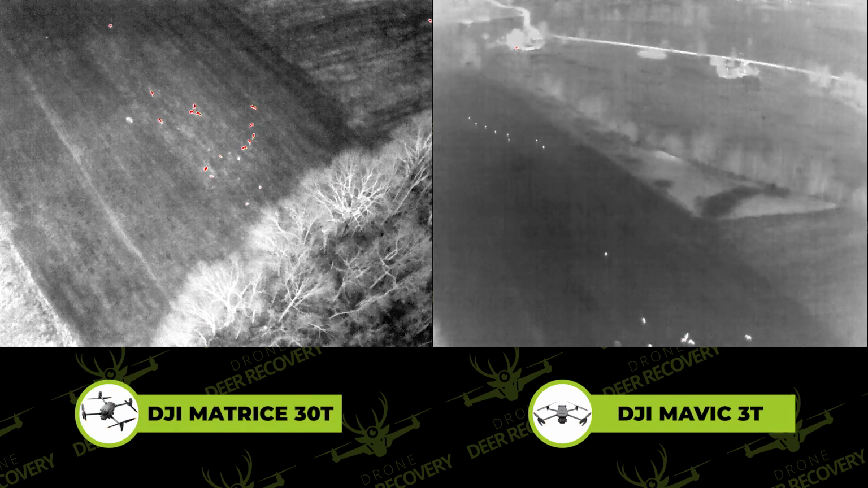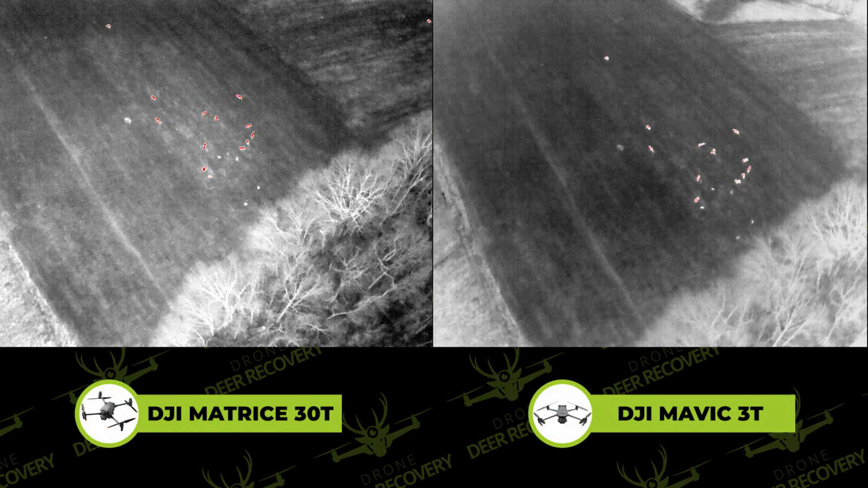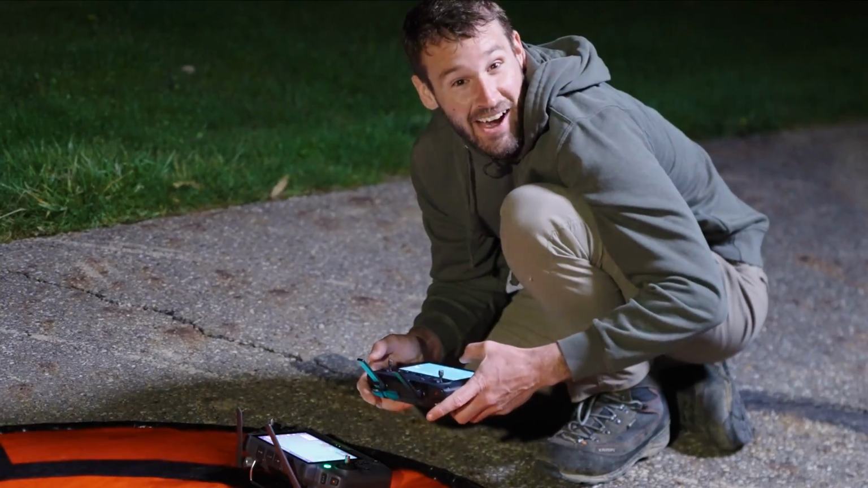Okay, so I'm now at the same location. I'm going to hit my thermal. I'm going to hit this and zoom. Oh my gosh, this is horrible, just even at this distance. Dude, you seriously can't see nothing. No way, it's that bad. I'm serious. We can't do a comparison.